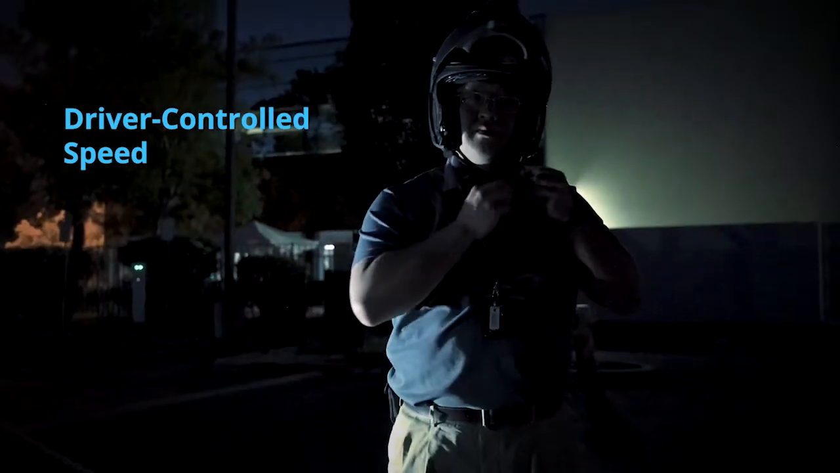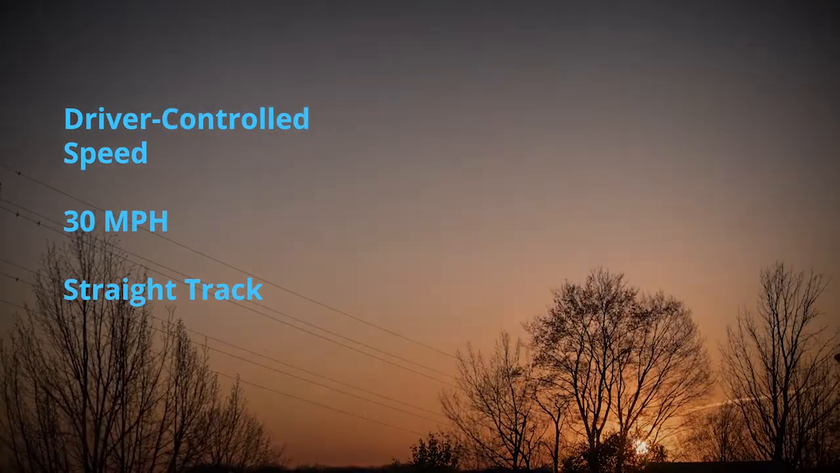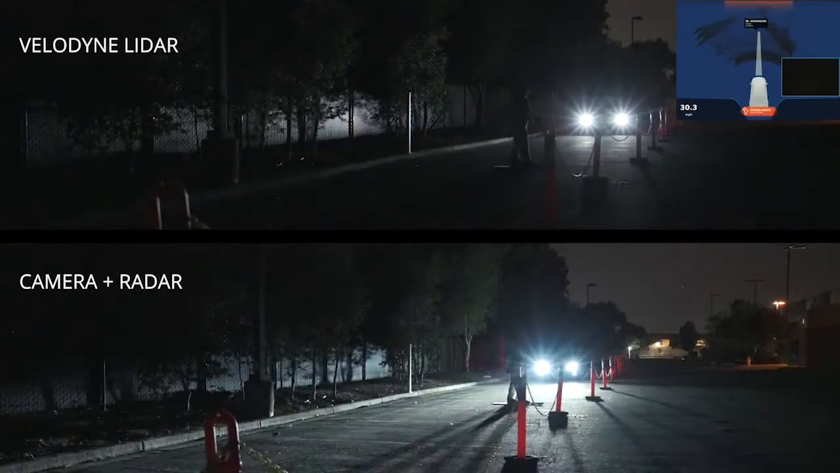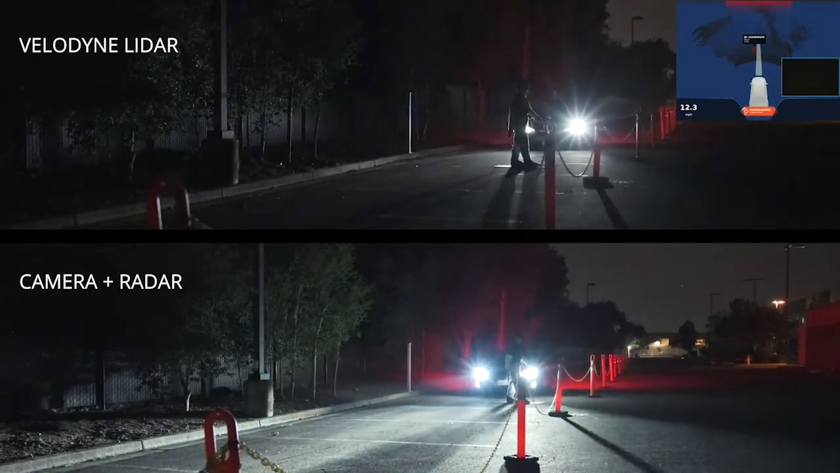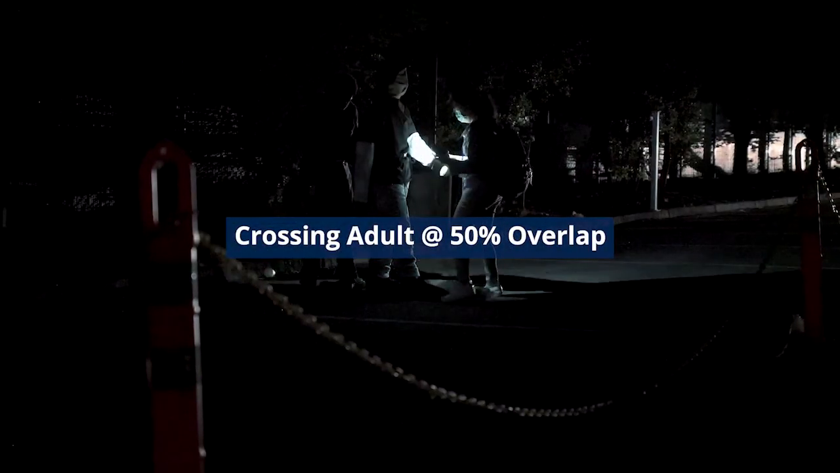The tests were conducted at a driver-controlled speed targeting 30 miles per hour on a straight track, 1 hour after sunset, with less than 1 lux ambient lighting. The 2 test vehicles each had their low-beam headlights on during the trials. The scenarios in which vehicles were evaluated included crossing adult at 50% overlap at the center of the test vehicle's whip,